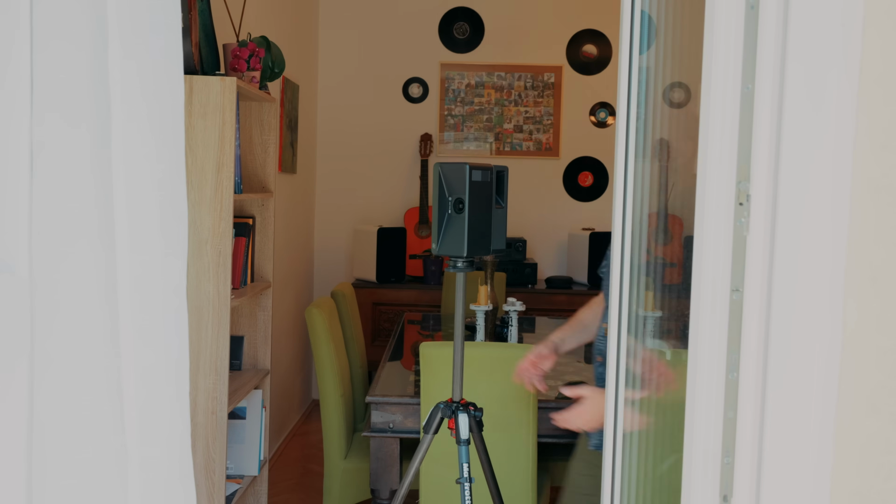I've already moved the camera to another part of the room, ensuring that the camera can see the previous scan location, so I'm ready to start another scan. So now it's just about repeating this. I'm going to keep moving this around, scanning the rest of the house.